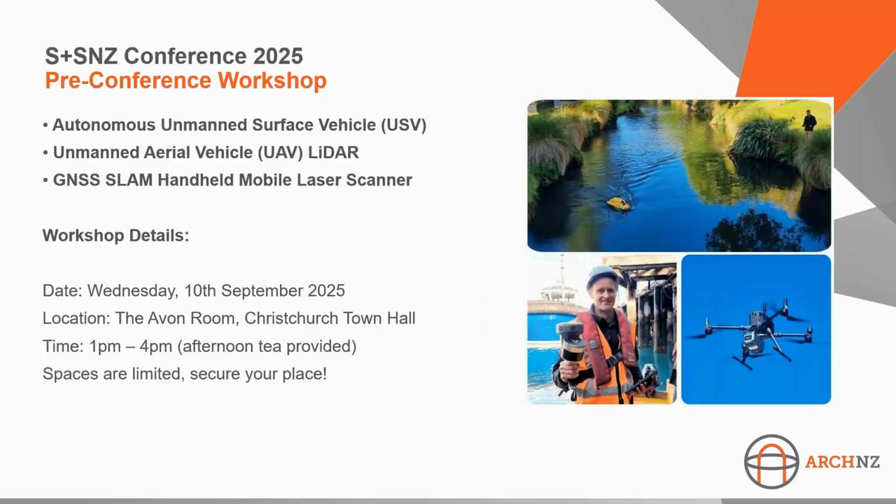And then building on that, a deeper dive into the workflows is a pre-conference workshop. Anyone heading to Christchurch to the Survey and Spatial conference in September, we're running a pre-conference workshop the day before in the spectacular Avon room at the Christchurch Town Hall. We'll be looking at autonomous USVs for hydro, LiDAR from CHCNav, and some handheld SLAM tech, and how all those data sets can be merged into a single model using the Cyclone 3DR software. So I'd love to see you there.